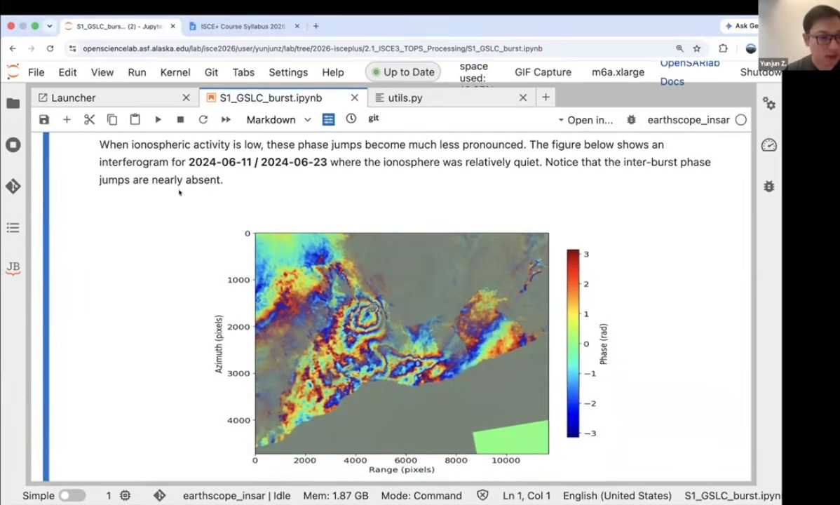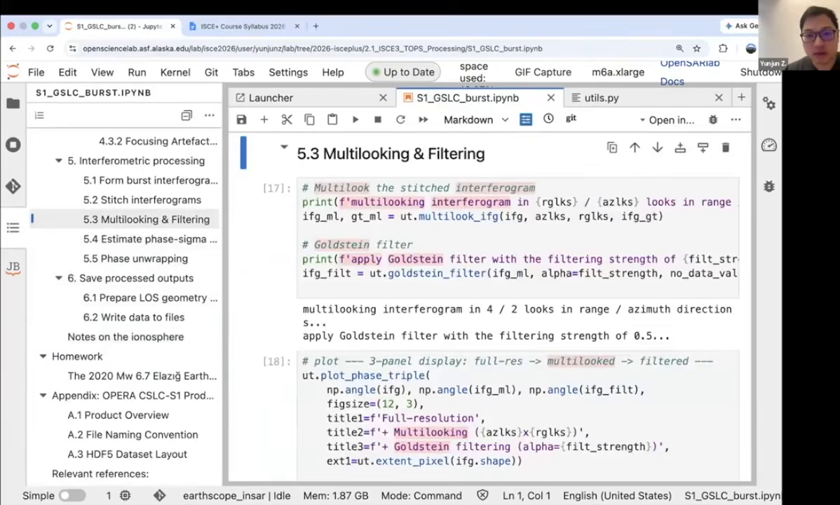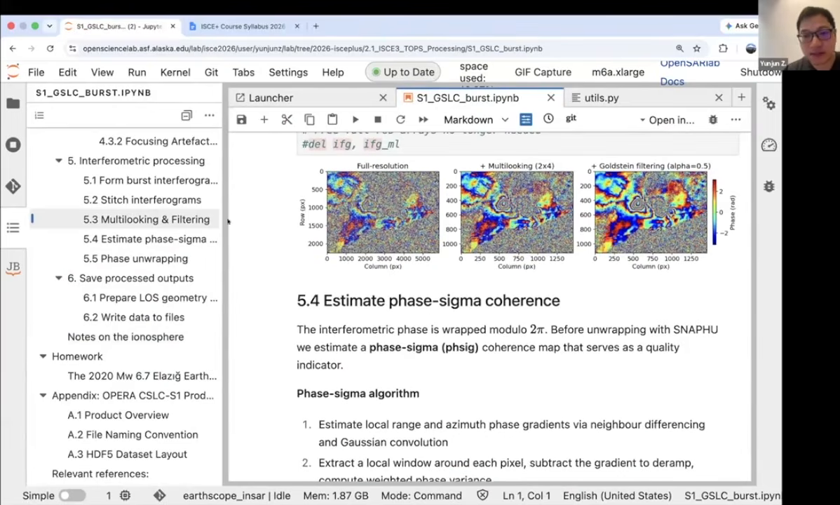The phase jumps that we saw earlier, we think those are actually the ionosphere. As you can see from here, those are the burst boundaries, and here are also other burst boundaries.